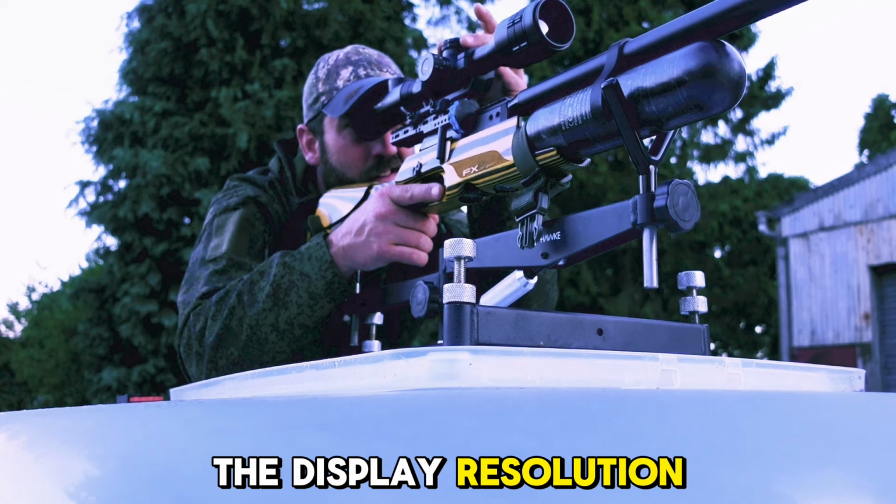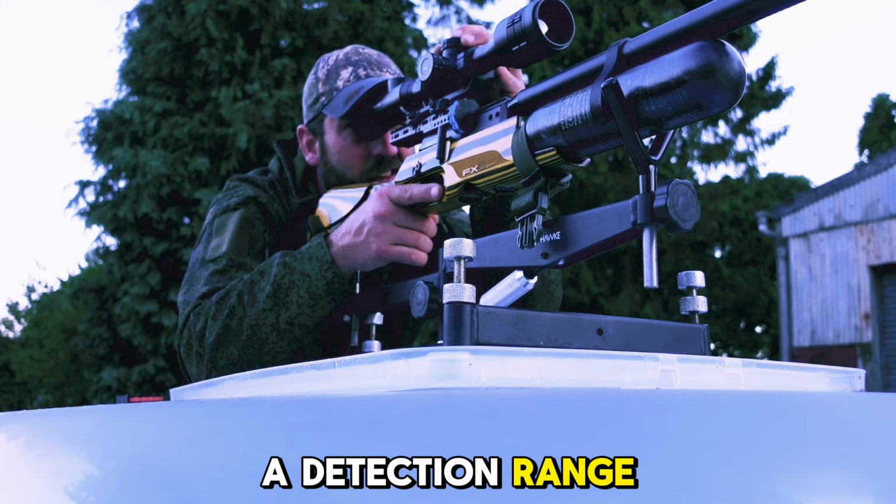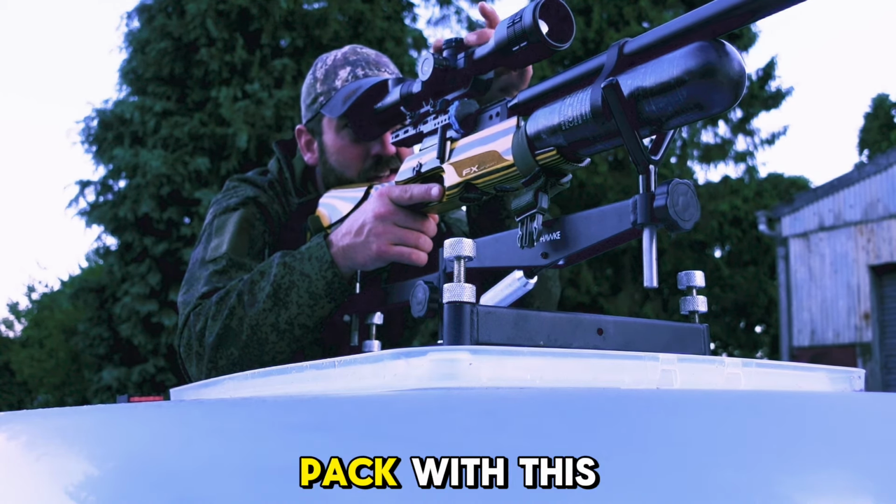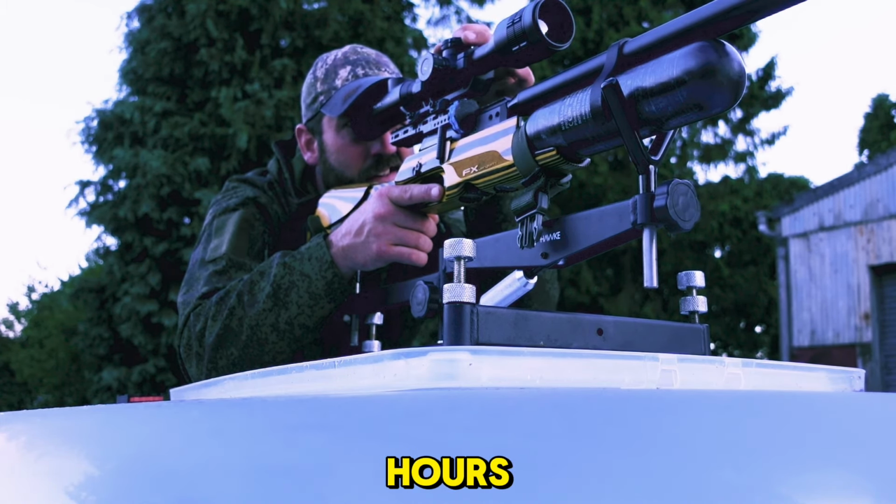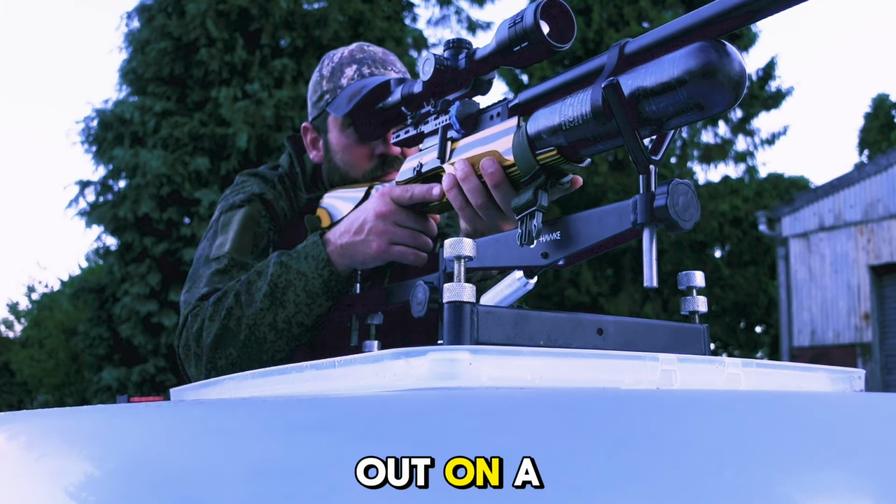The display resolution at the rear is 1280 by 960, and the scope has a detection range of around 1800 metres, a little bit more. It has a built-in battery pack with a replaceable 18500 battery, and they're expecting the max battery life to be 10 hours. So it's a good long-lasting scope for all those people that like to go out on a nice long night.